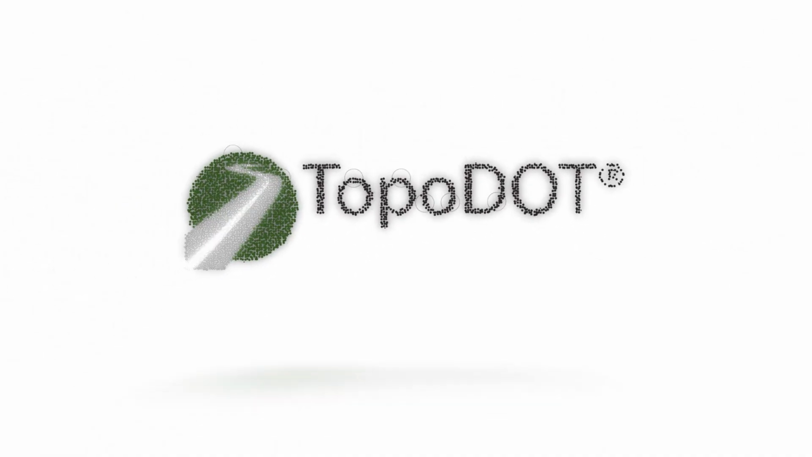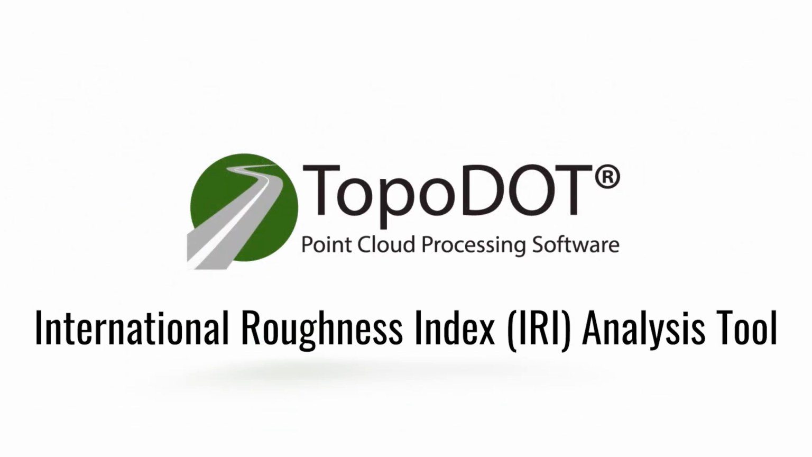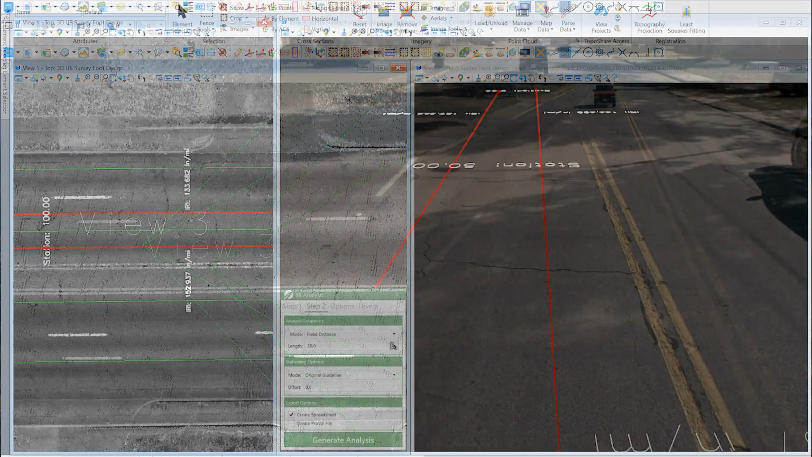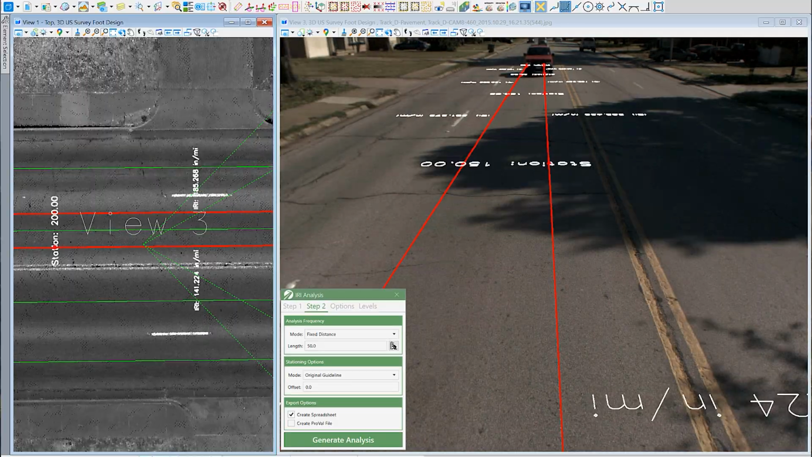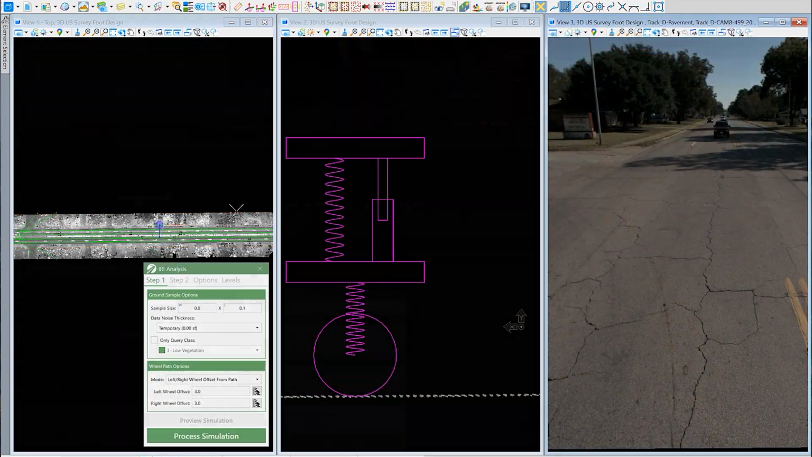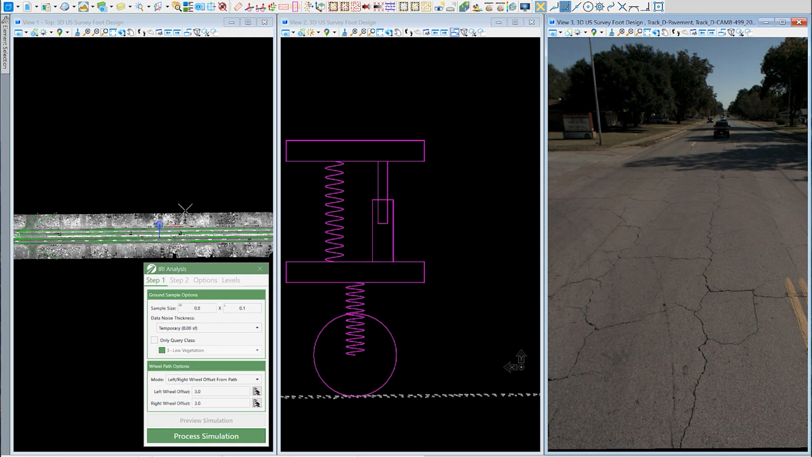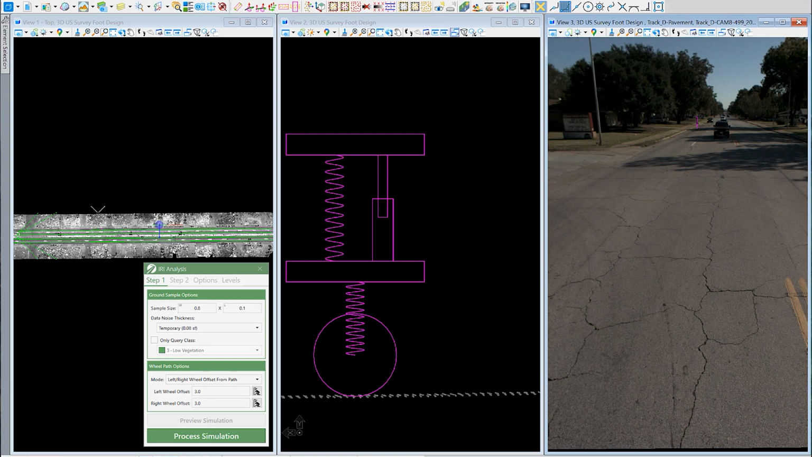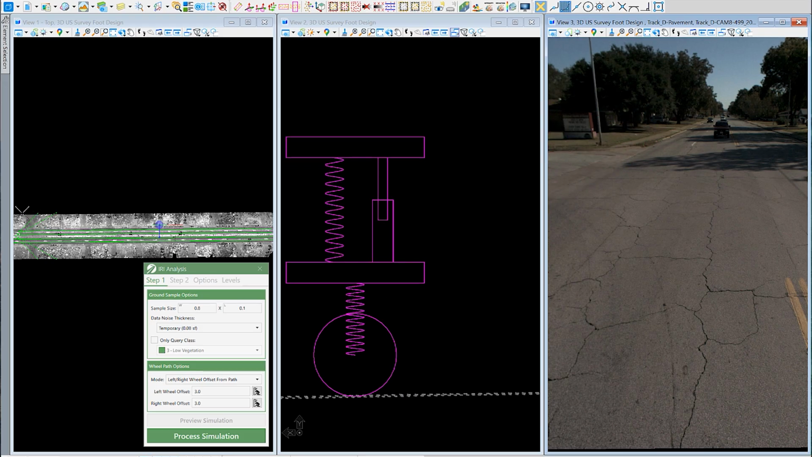Road quality matters. Engineers and agencies worldwide rely on the International Roughness Index as the standard measure of pavement smoothness. With TopoDOT version 2025.2, you can now calculate IRI directly from the point cloud data you already collect. No specialized equipment required. The new IRI analysis tool gives you fast, accurate insight into ride quality by simulating how a vehicle responds to the road surface.